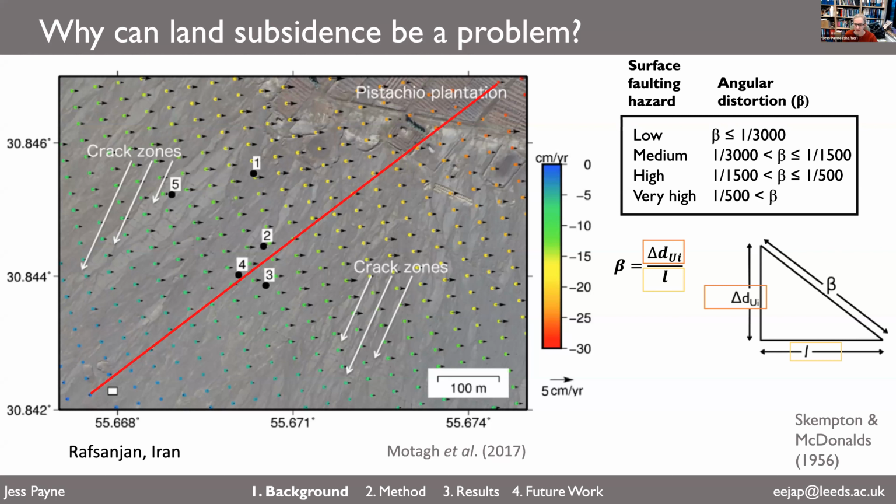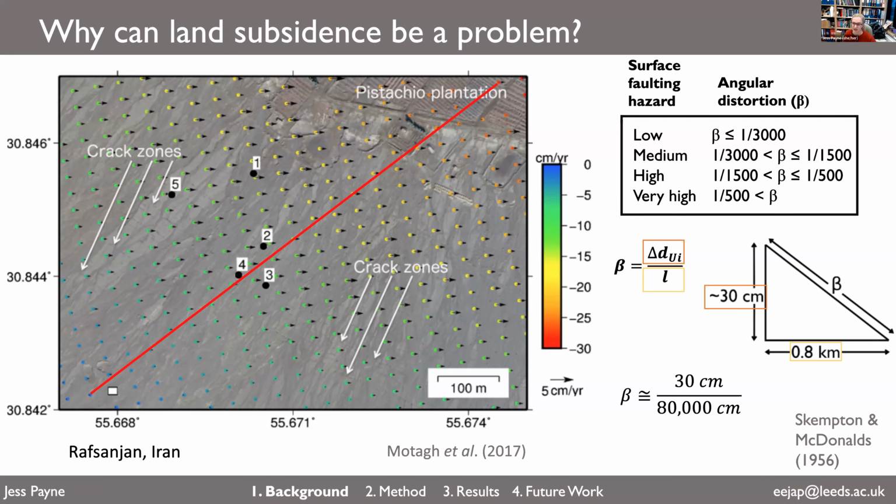In this case, we're seeing a 30 centimeter gradient in velocity, so blue to red, over about 0.8 kilometers or 80,000 centimeters. And this works out to be this number here, 0.000375. And if we look back at our table, if we classify angular distortion into different categories of surface faulting hazard, this works out as a medium level of hazard due to this subsidence gradient. That doesn't seem too high, medium, but as you can see, there's still quite a lot of damage in the surface, cracks, long linear crack zones, which can develop.